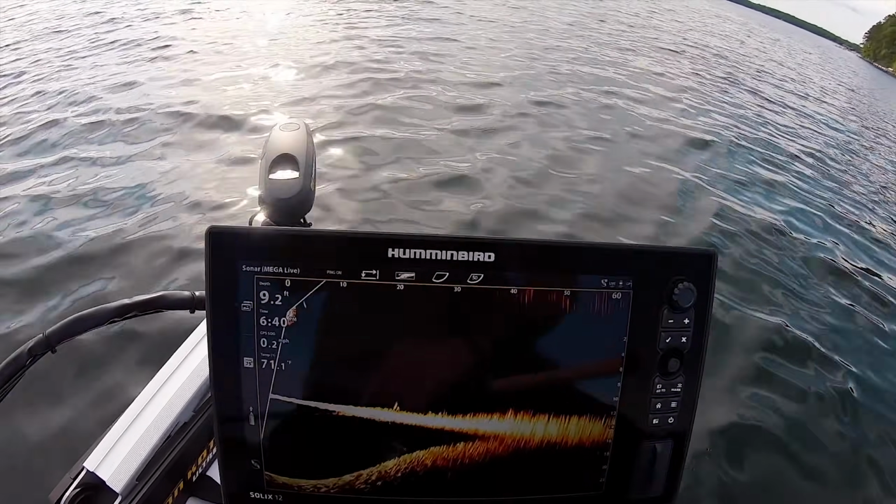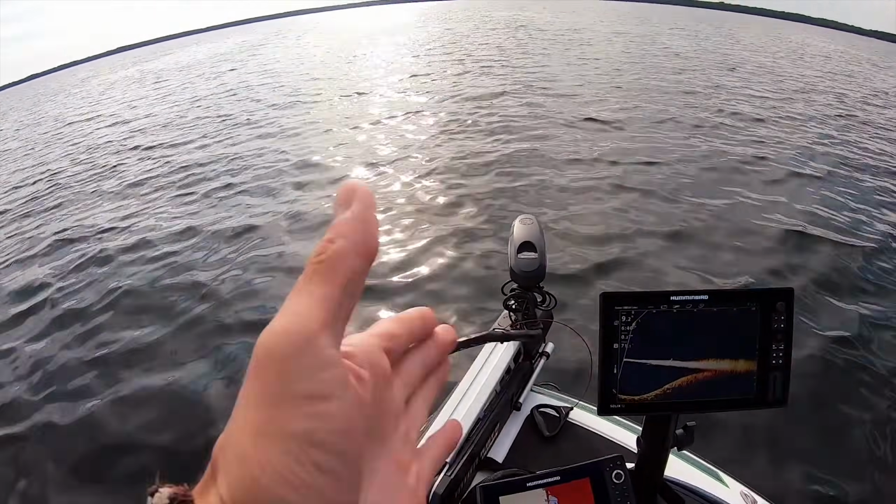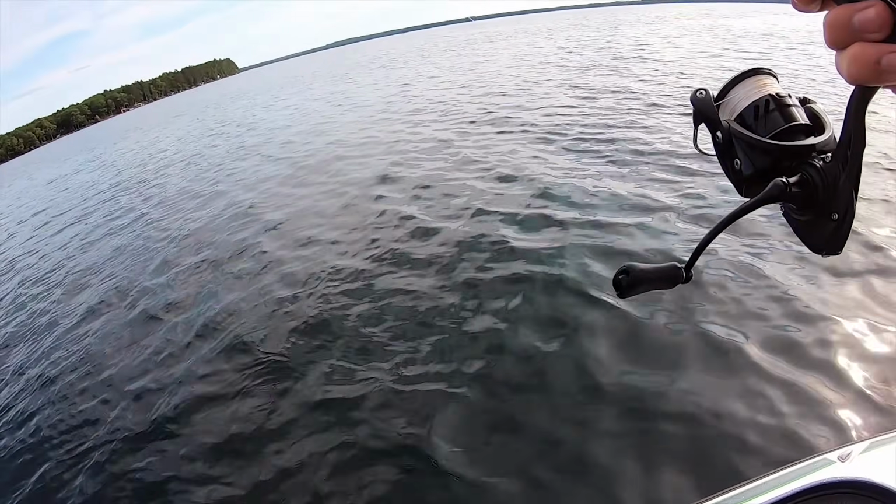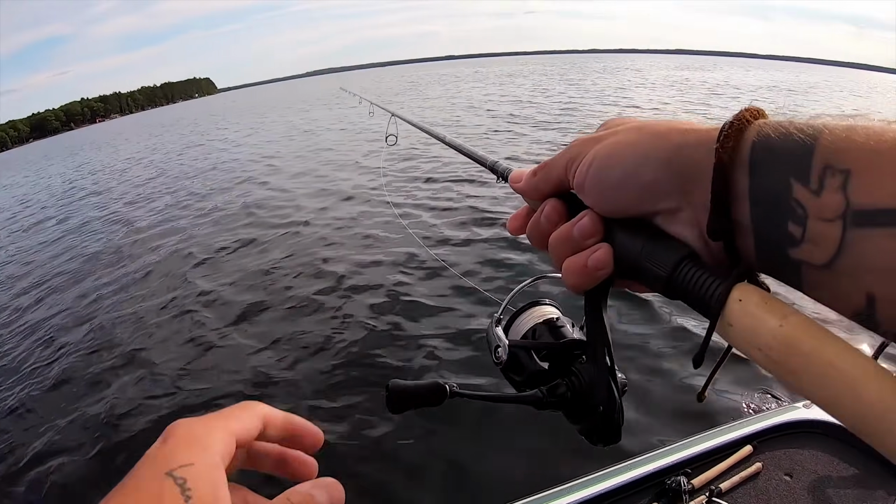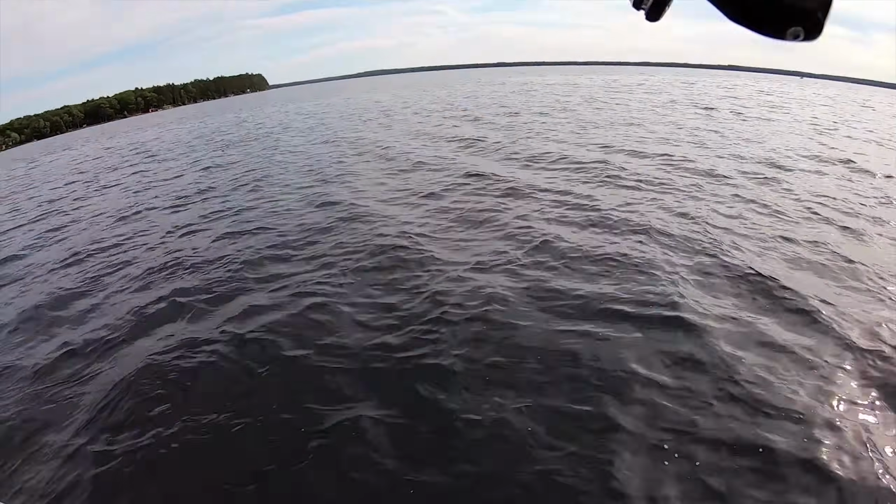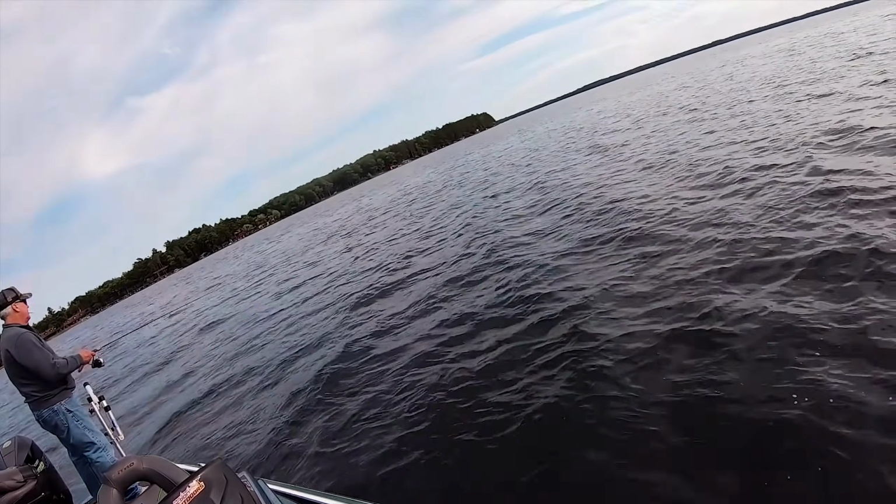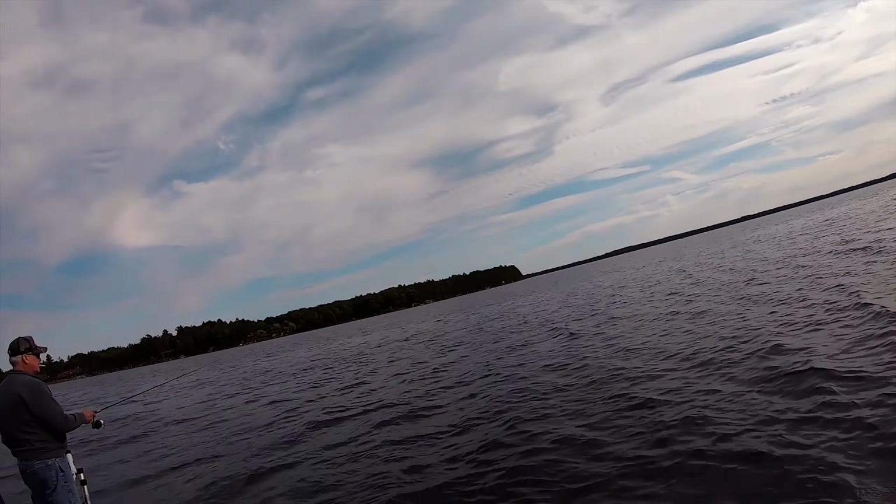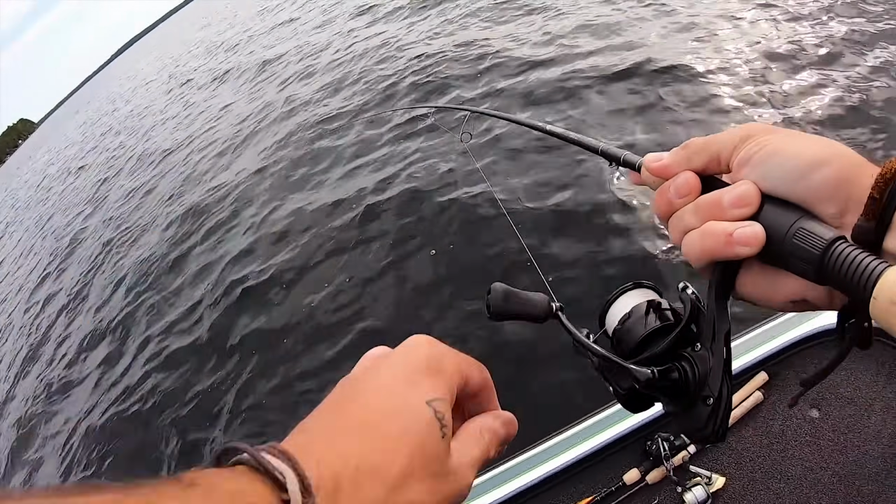All right, guys, those are fish right there all throughout here. The boat keeps kind of moving, so they look all weird. But my dad just caught one on his first ever cast with the FTA hammer stick. That is a great sign. The hammer stick hammering.